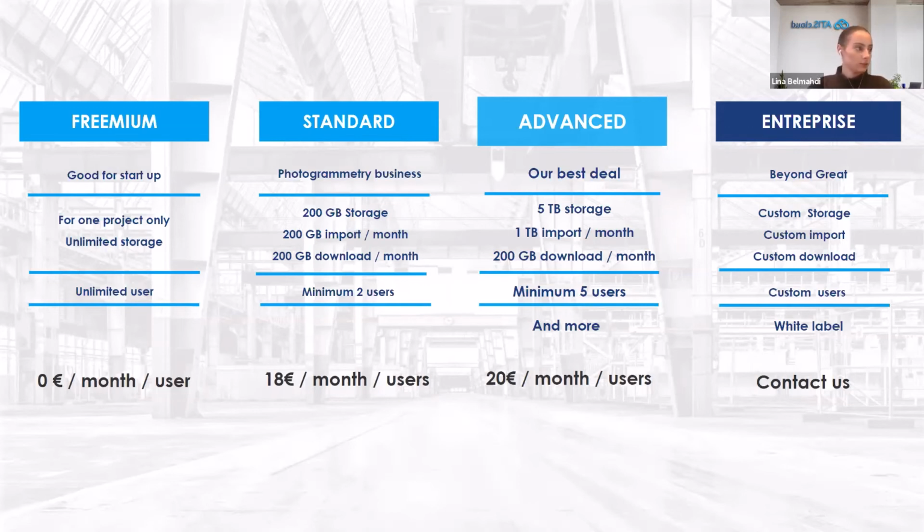Then we have the standard subscription. You have 200 gigabytes of storage, import, and download per month, and it's a minimum of two users. And then we have the advanced subscription. It's the best deal. You have all the features that are available, and it's for a minimum of 5 users, and you have way more storage and import per month. And finally, we have the enterprise one. It's entirely customizable as you wish with the white label. Like I said, it's totally customizable.